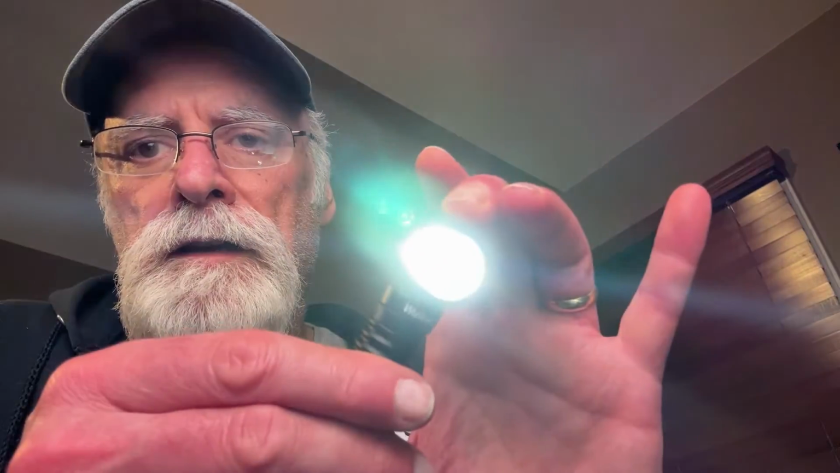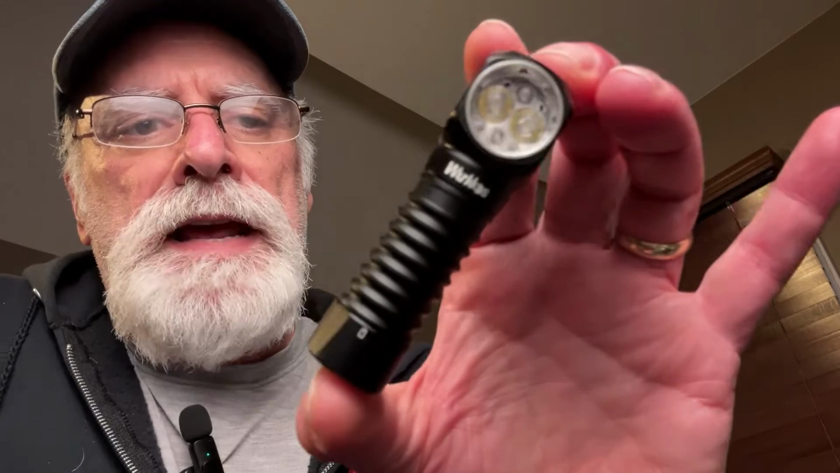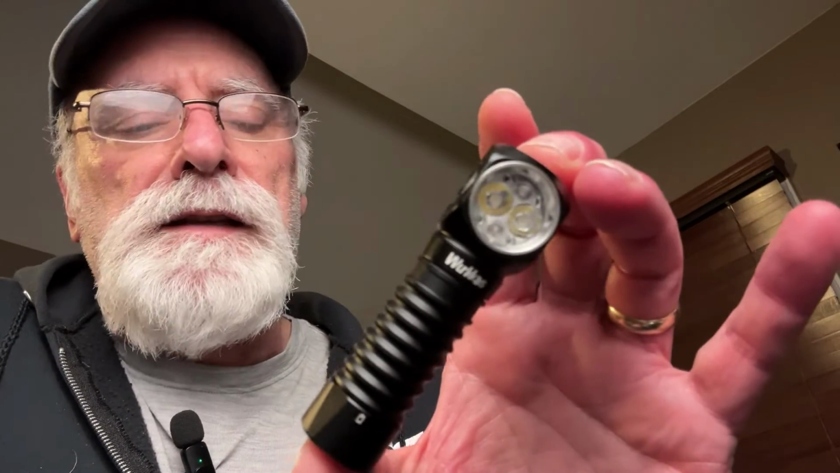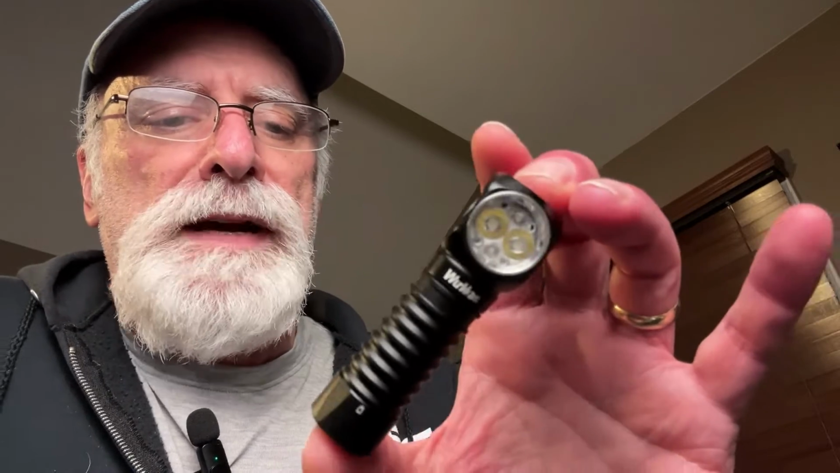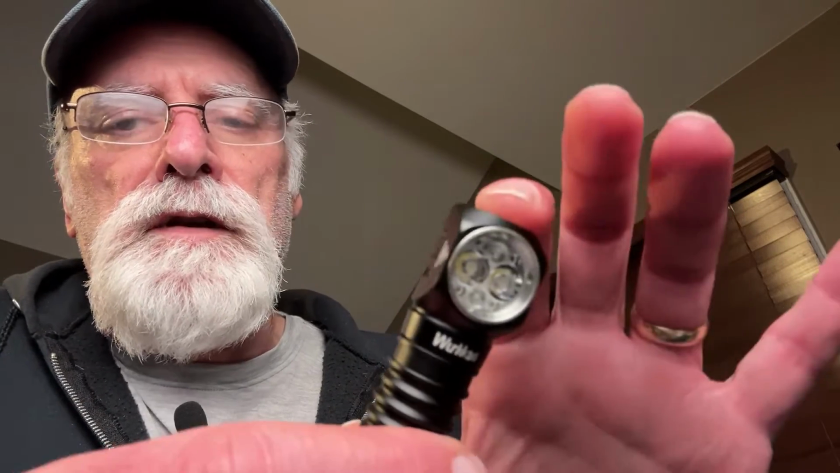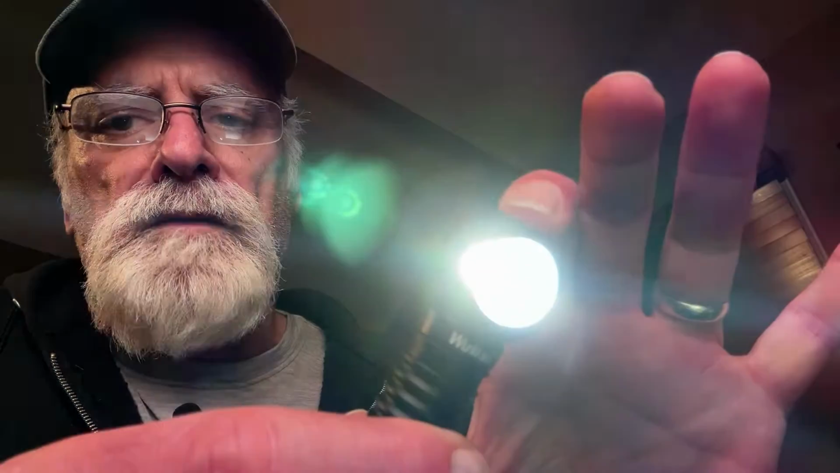And there you go. Pull this off. All right, so what this has that's unusual, the reason why it's included in this group of flashlights, because all of these flashlights have something unusual about them, is that it has multiple red light settings. So you can go 1, 2, 3. Let me get back down here real quick. 1, 2, 3, and we're in red light mode.